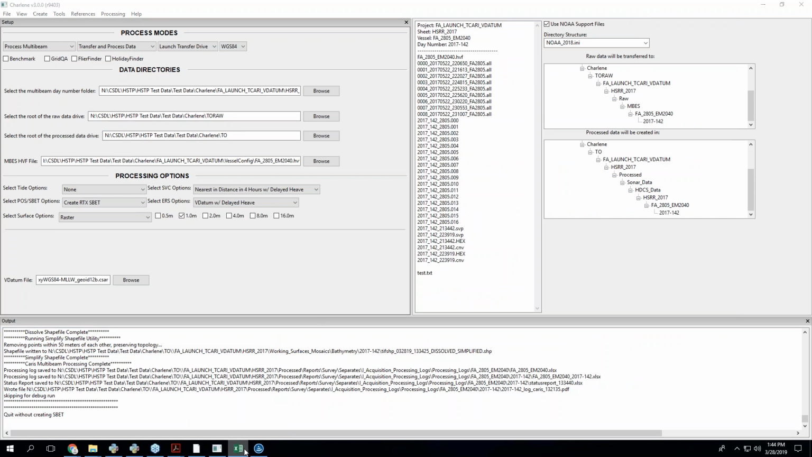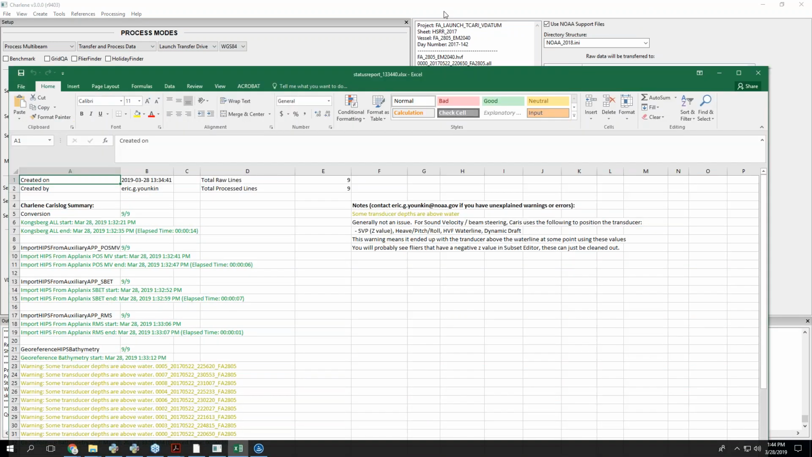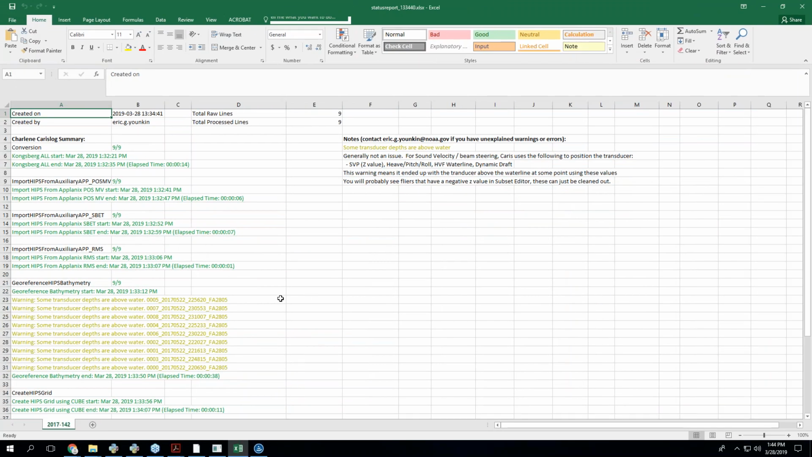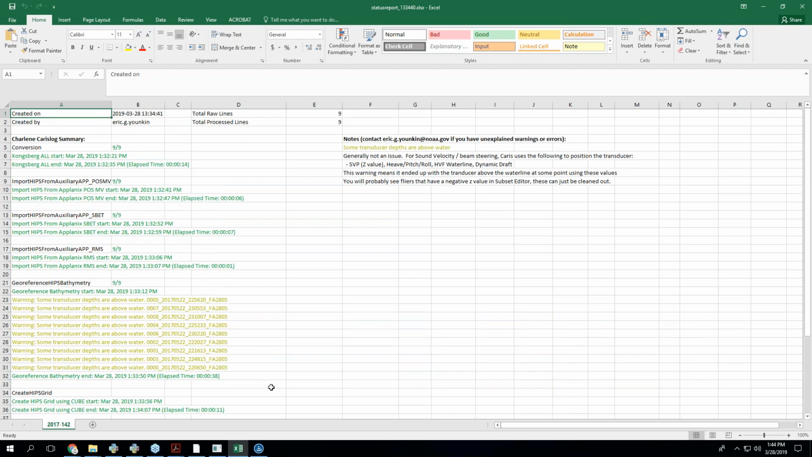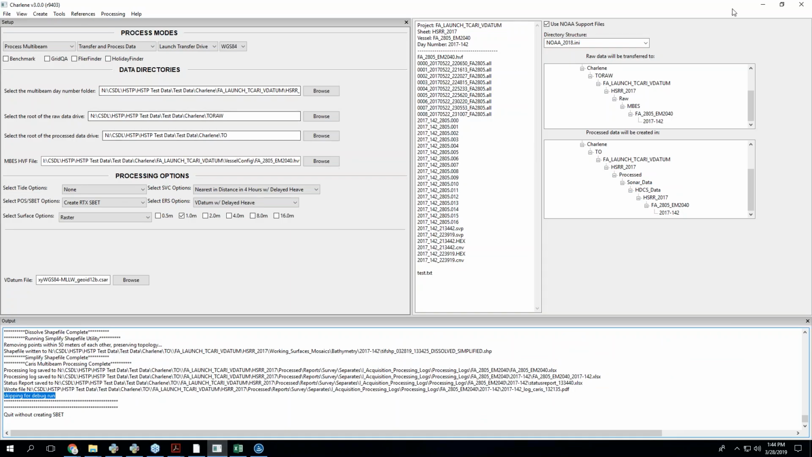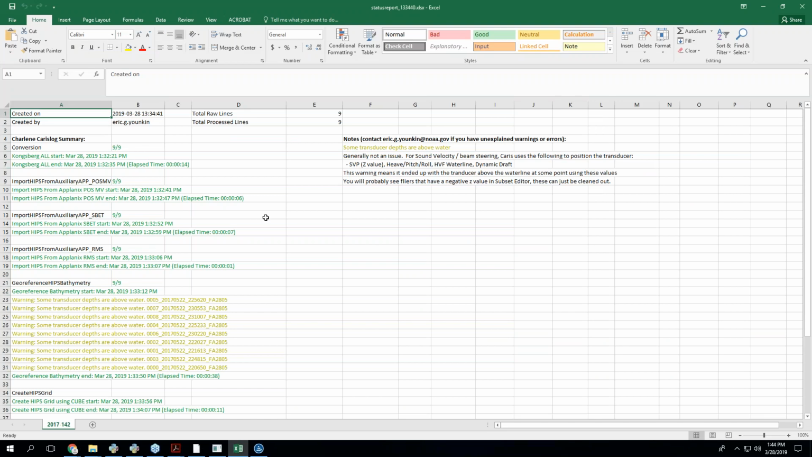And then the other thing that pops up is this thing, which I'm pretty happy about. This is a status report of your entire process and how it went. A bunch of people were talking a little bit about the progress bars: how do I know if an SBET failed and why it failed? That's the goal of this.